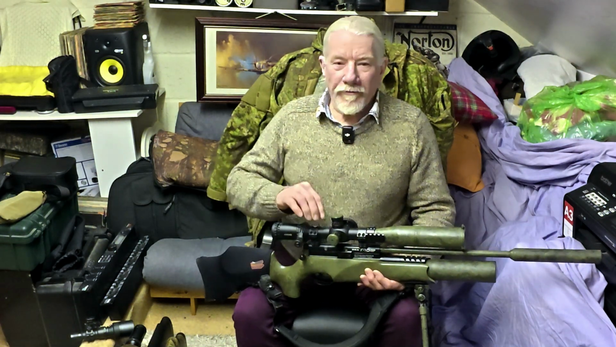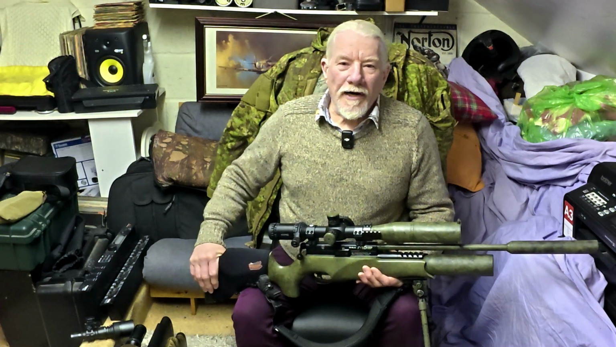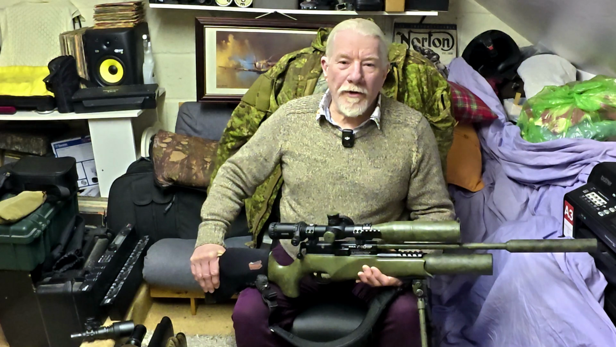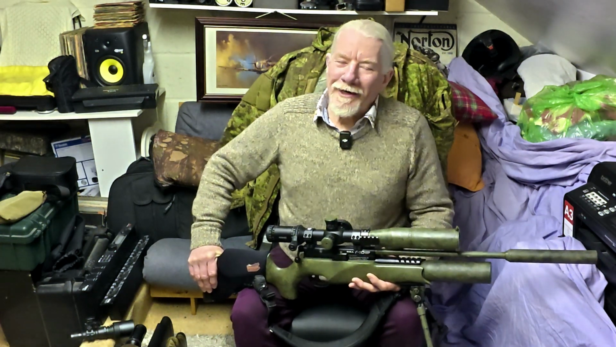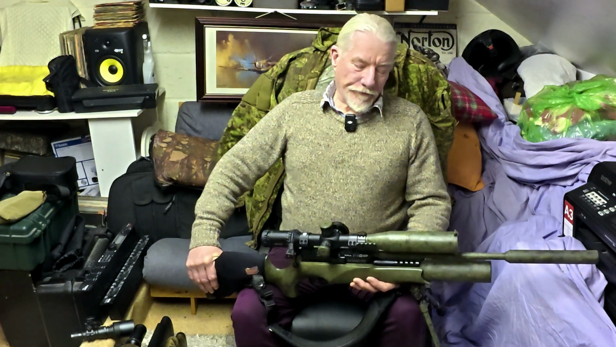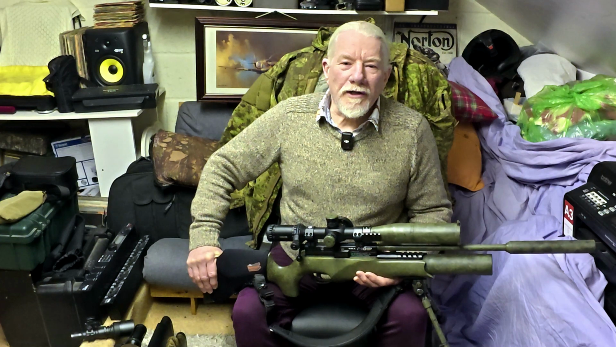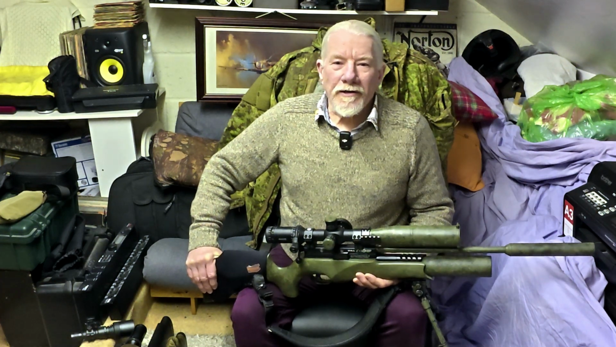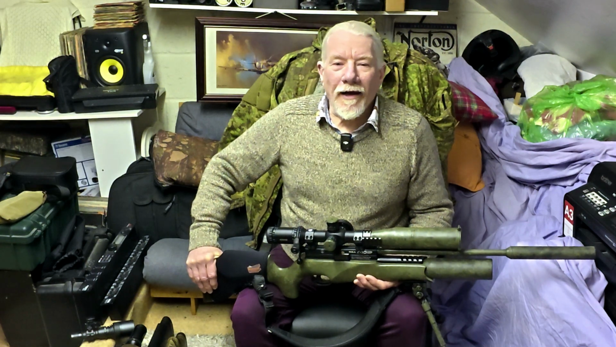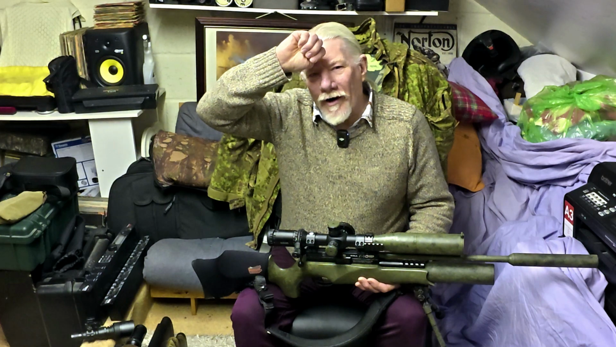Now, if you're considering fitting a Huma to an air rifle, something that took me by surprise, and it is in the blurb if you bother to read it, is that they don't attain their optimum performance until you've shot a few rounds. When I chronoed this, as soon as I fitted the regulator, it was shooting at about 7 foot-pounds, and I thought, oh God, I've done something wrong.